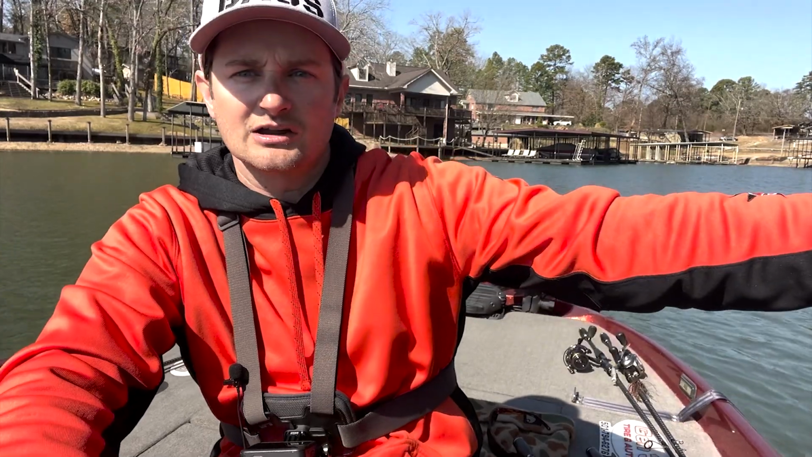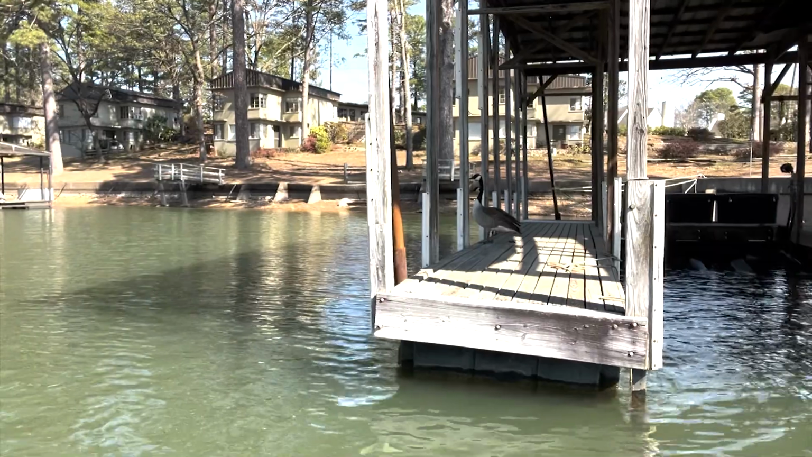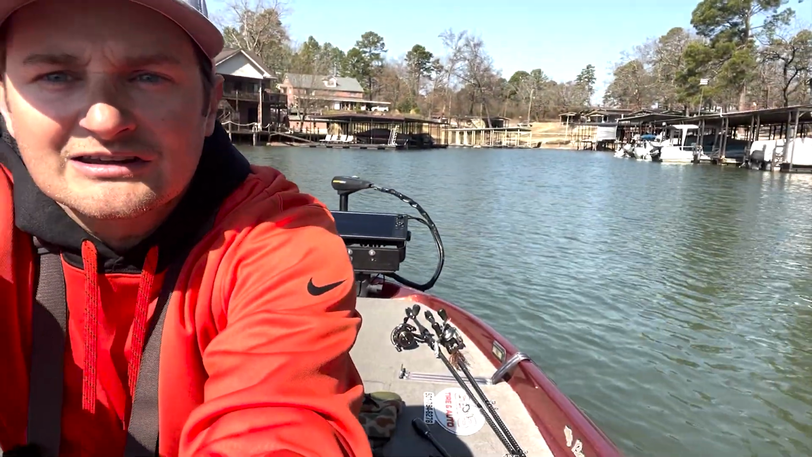I'm pulling up here to this dock, and there's a geese right there. I mean, they're right there. Look. I don't know if you saw it, but I'm about to have to get the trolling motor.